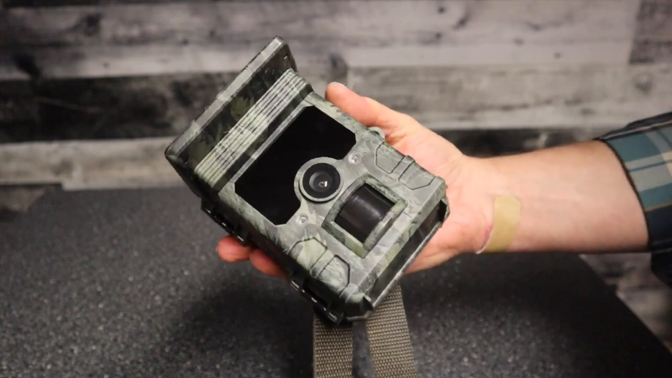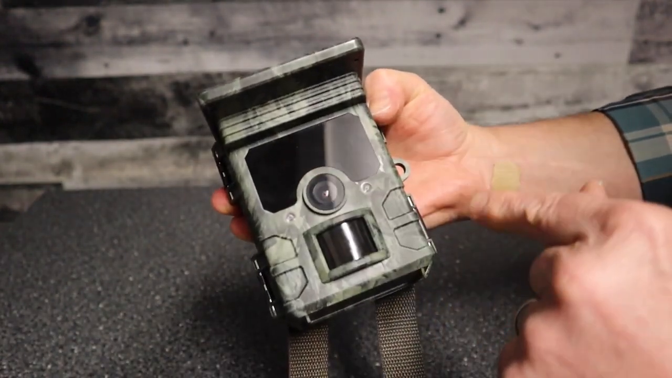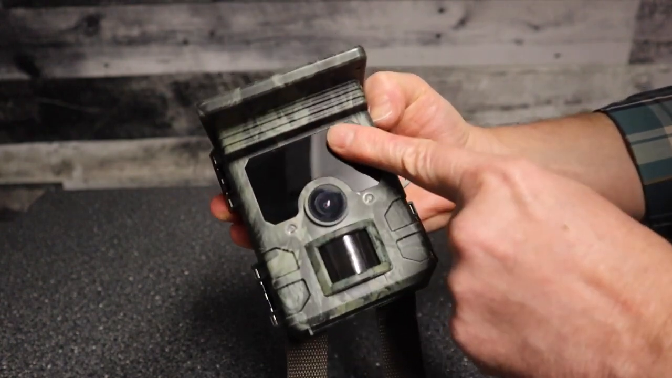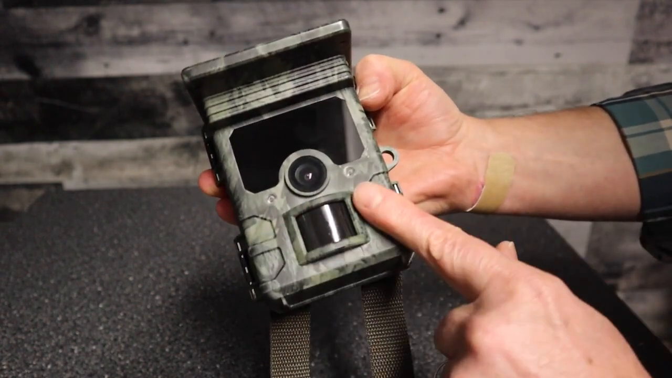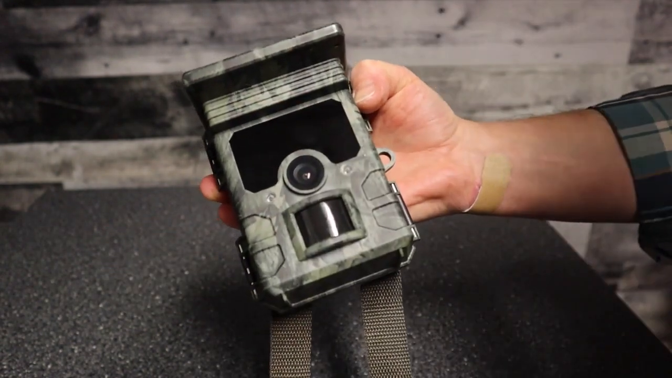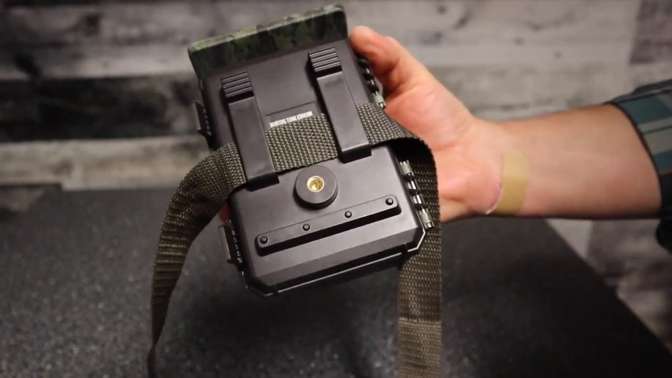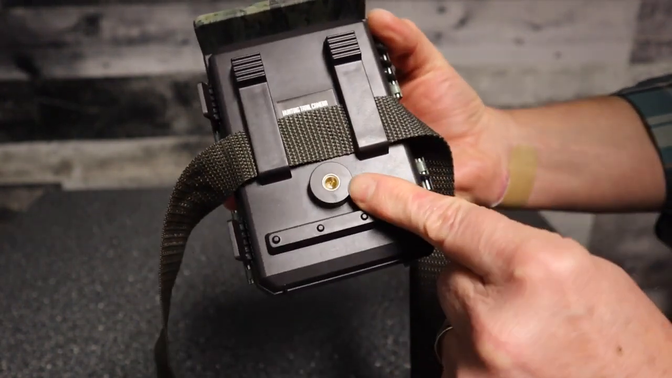So there's a better look at the camera there. You can see the solar panel on top there. There's your camera lens. The LEDs for night shots are in behind there, and this is your trigger here. So I think it's a 120-degree view or field for the trigger. But yeah, on the back you've got your tree strap that goes on there. There's a mounting plate that comes with it, so you can just screw the mounting plate into there.